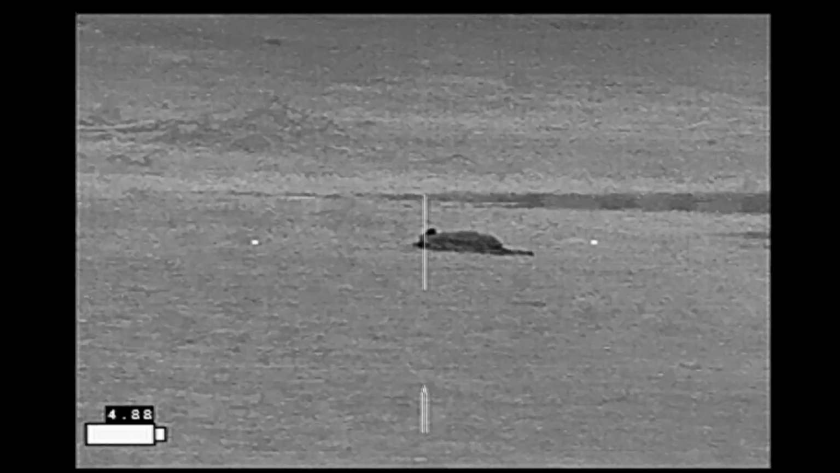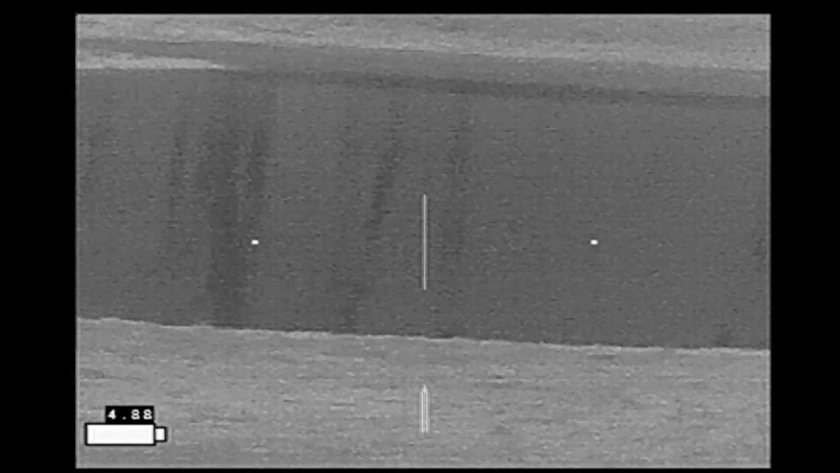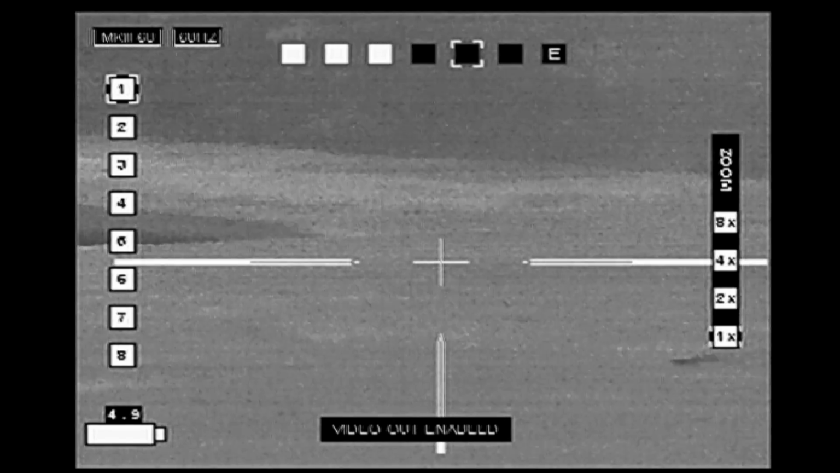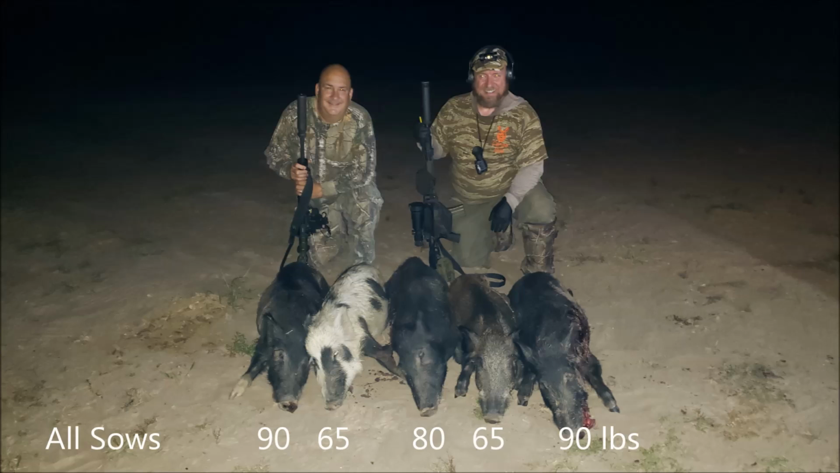And somewhere in the process of getting them measured and getting distances to them, we only ended up with 5 in the photograph, coming in at 90 pounds, 65, 80, 65, and 90 pounds.